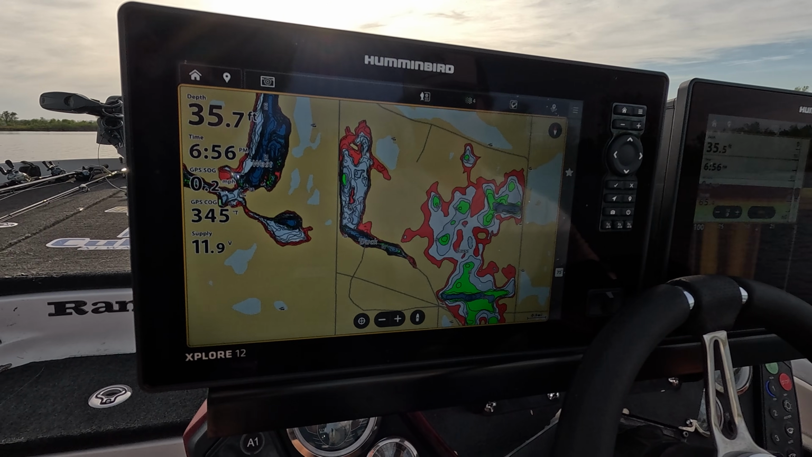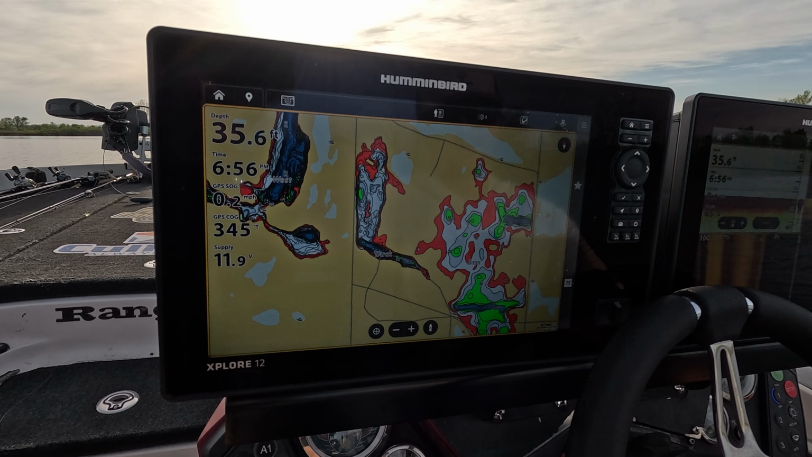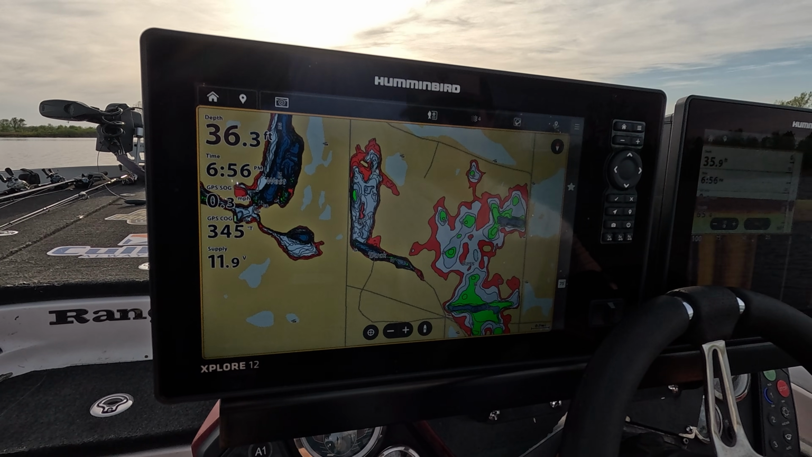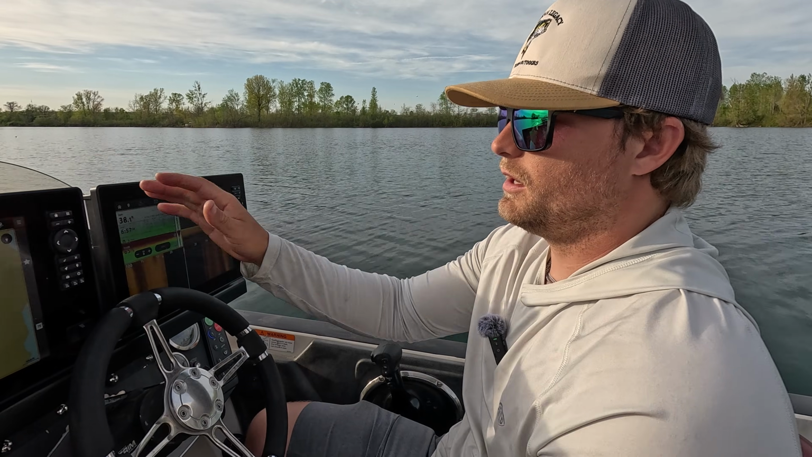So you have access to all over the country just by buying one of these units. It's like probably $1,000, $1,200 in cards that comes with the unit. So that's a super big plus. So I like to run my units.